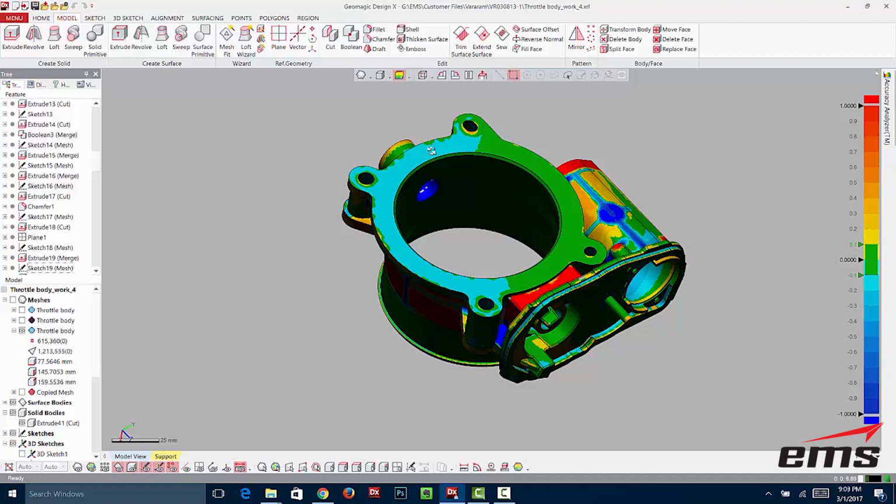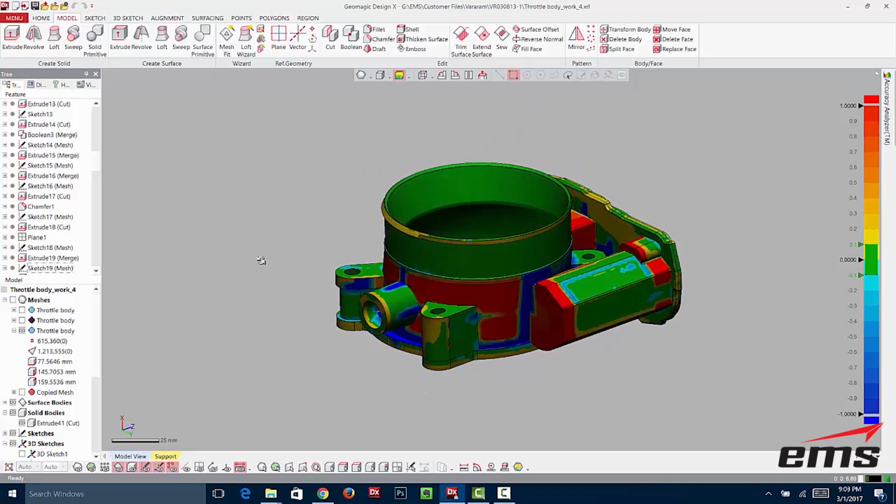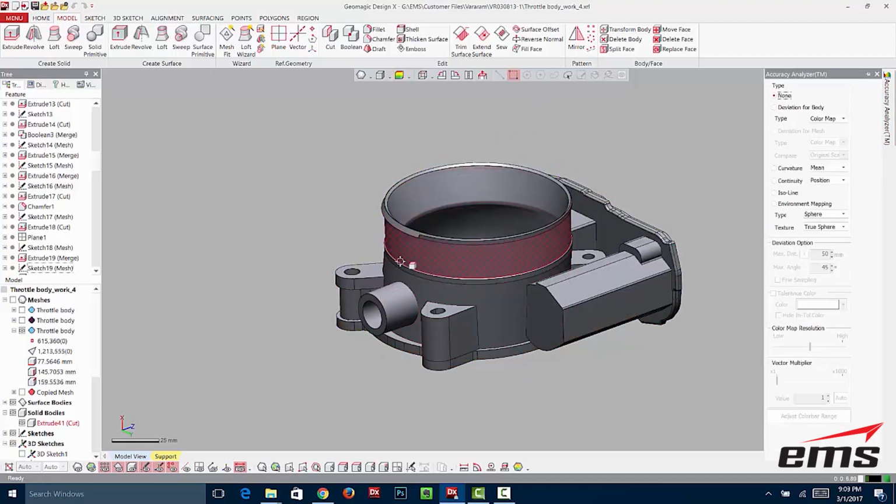So when we designed it, or reverse engineered it, we did make it flat, and that's why you see the difference here. But you get those options as you're designing. You can make those decisions as you go along. So that's called the accuracy analyzer, and it gives us that colored heat map showing where we're plus or minus, or if it's within green and whatever tolerance we set, it tells us our part is good.